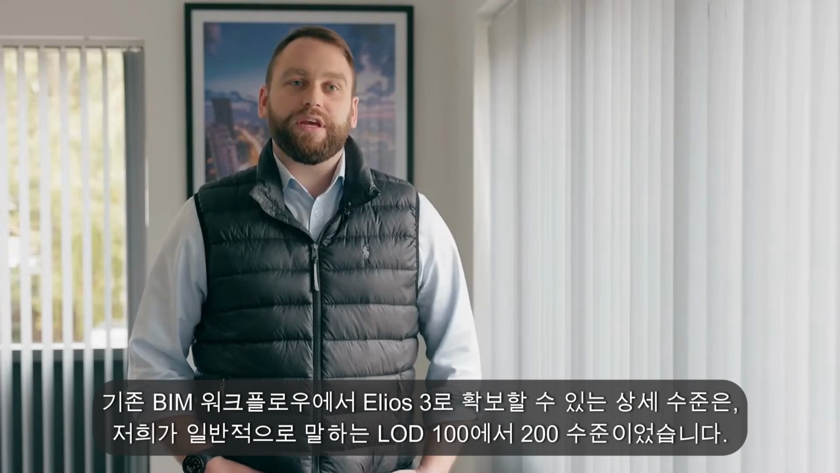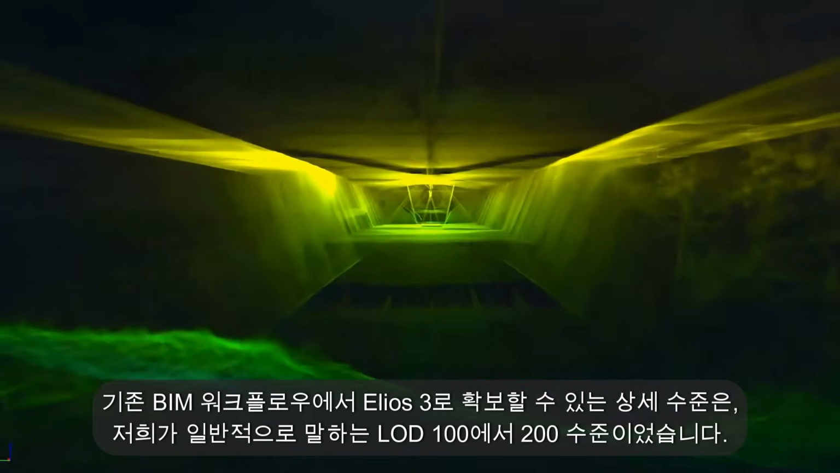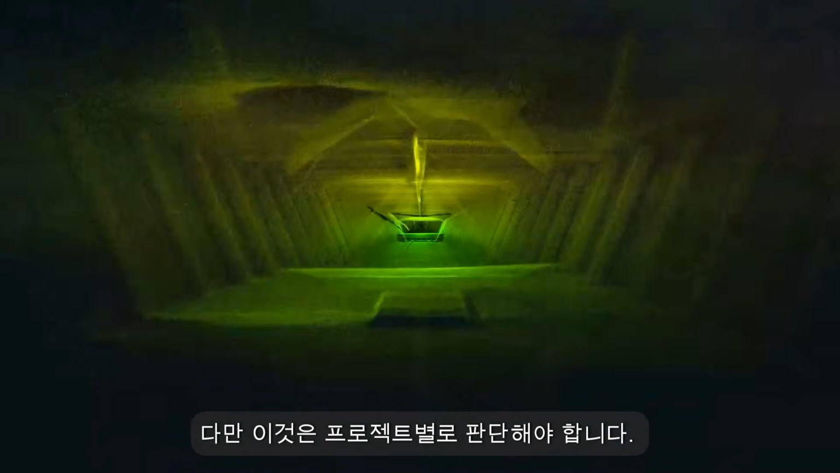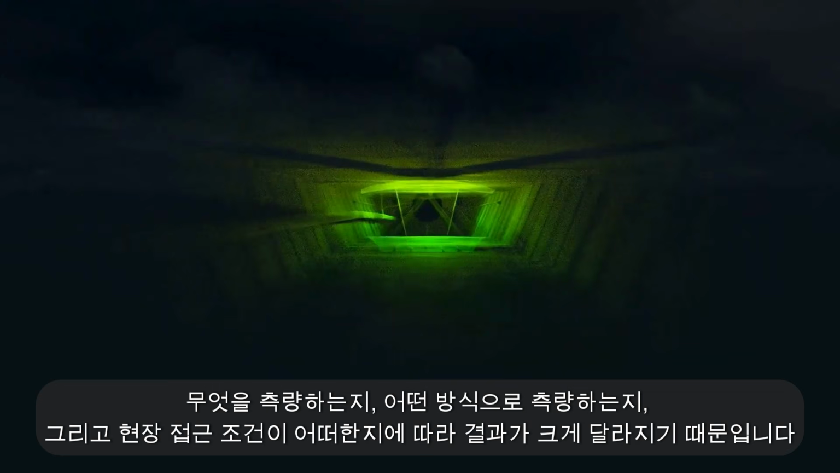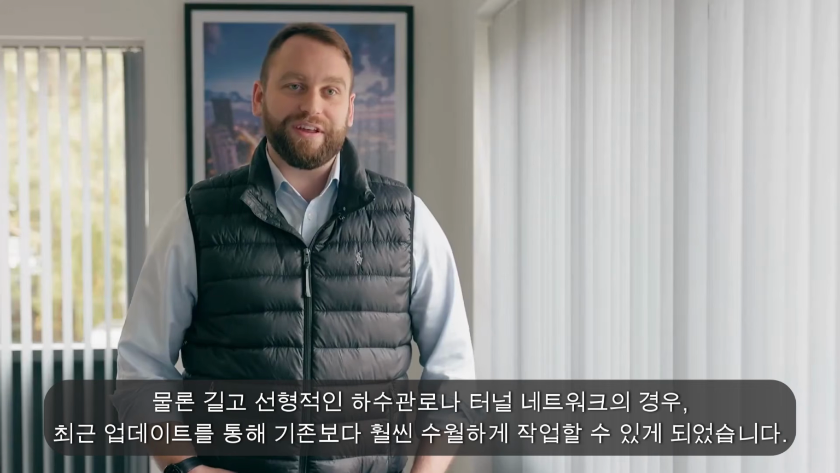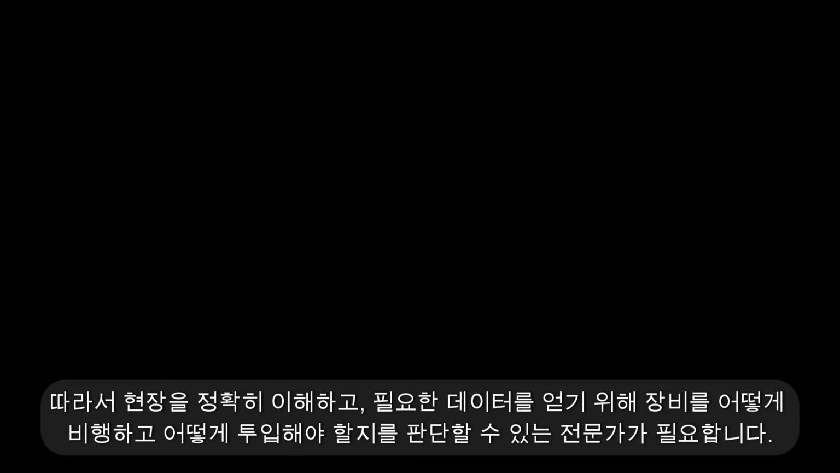The level of detail of the ELIOS 3 in conventional BIM workflows has been between what we would refer to as LOD 100 to 200. We are finding that we're able to top up in small areas with photogrammetry that we're using in extraction, but that again is a case-by-case basis. And we are finding it's very much dependent on what we're surveying, how we're doing it, and what kind of access. Obviously, long linear sewer tunnel networks have become a lot easier with the new updates to what we would conventionally get, but there are still challenges where you need experts in the room to understand what it is and how we can best fly the equipment and deploy it to get what we need.